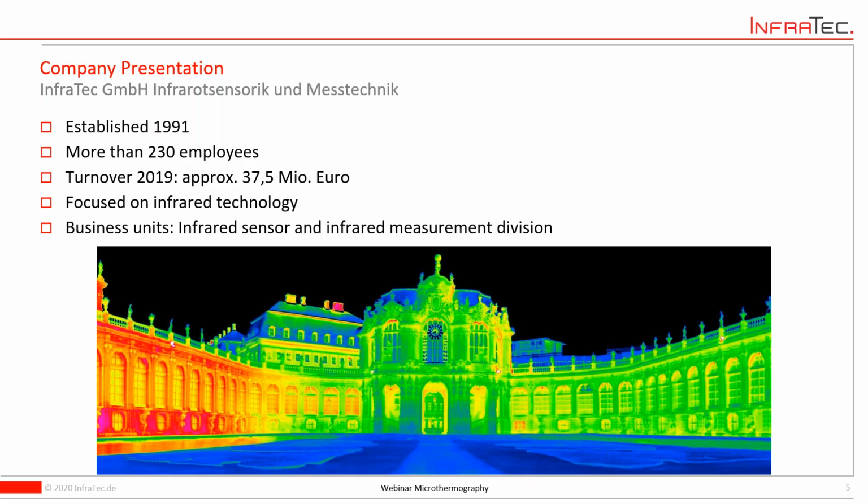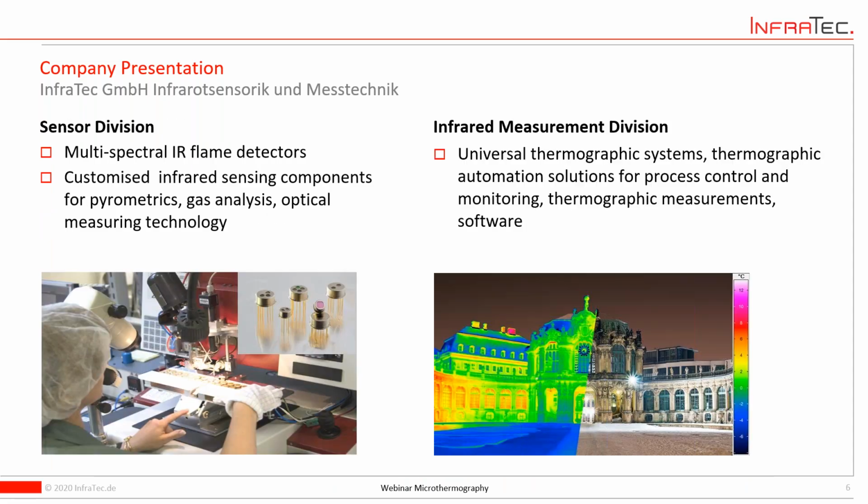And our focus is really on the infrared measurement and infrared sensor. That's why we have two business units. One is for infrared sensors, so little electronic components that detect infrared radiation. One quite interesting application is the detection of CO2 levels. So these days we are really concentrating on these sensors for CO2 concentration because they are used in the ventilators, and it's obvious why there is a high demand currently for these kind of products.